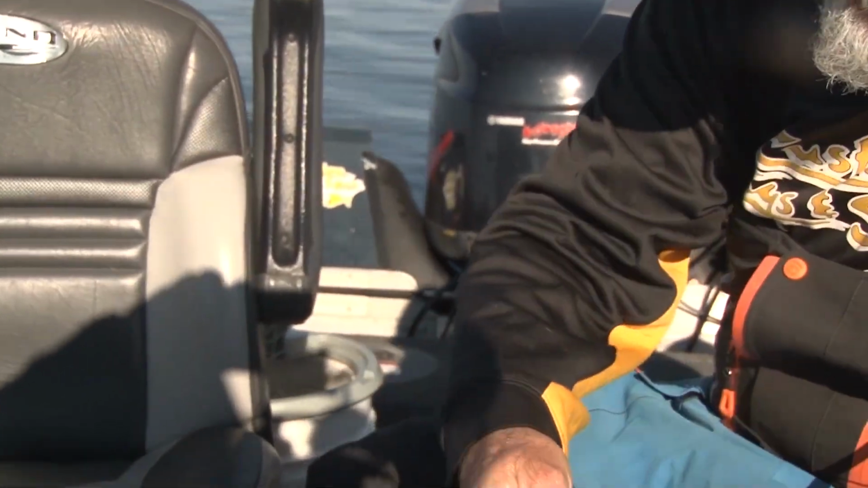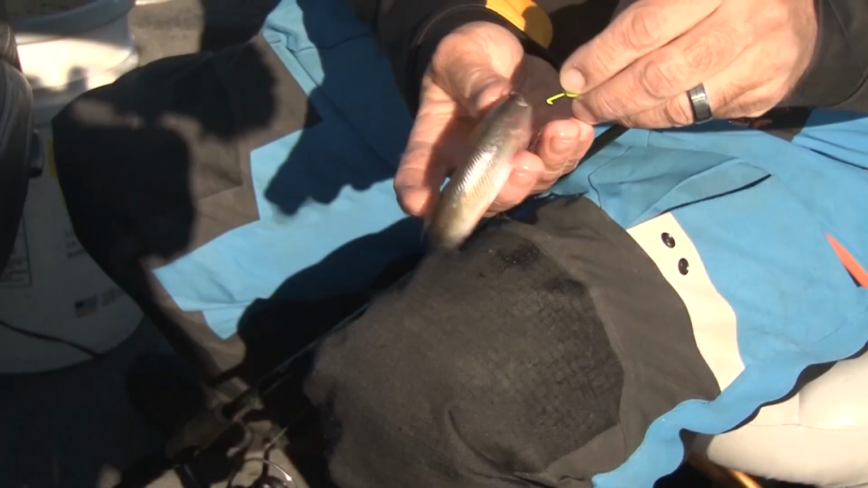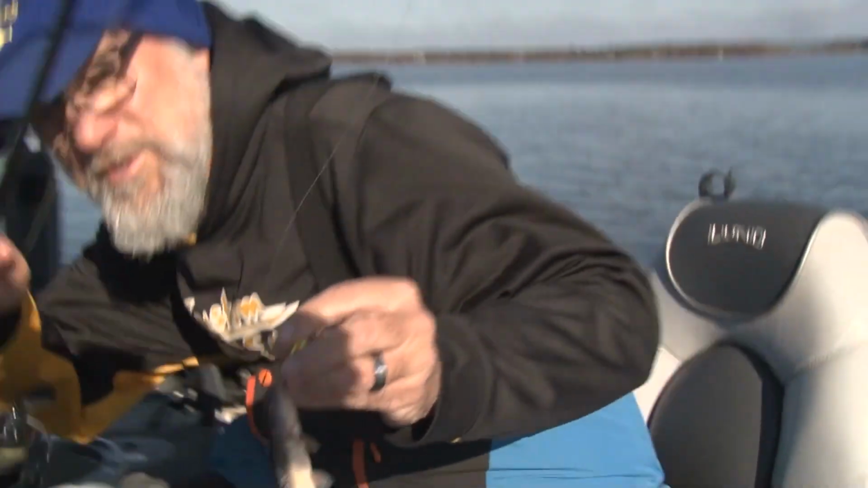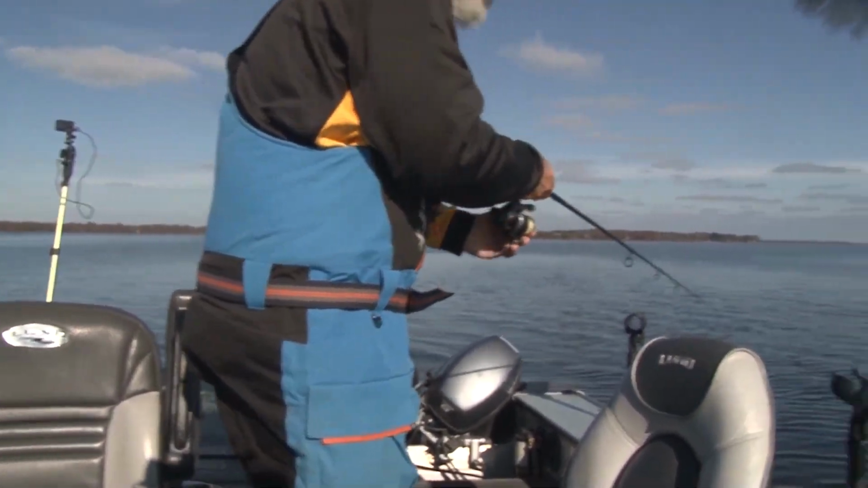On these bigger minnows like this, I'm just hooking them right through the nose like that. You say, that's a pretty big minnow. Well, we're after some pretty big fish. I'll have 2 larger minnows on there, and then I'll have 2 smaller ones. So we'll set it up like that, and then maybe we'll jig with a couple of rods too.